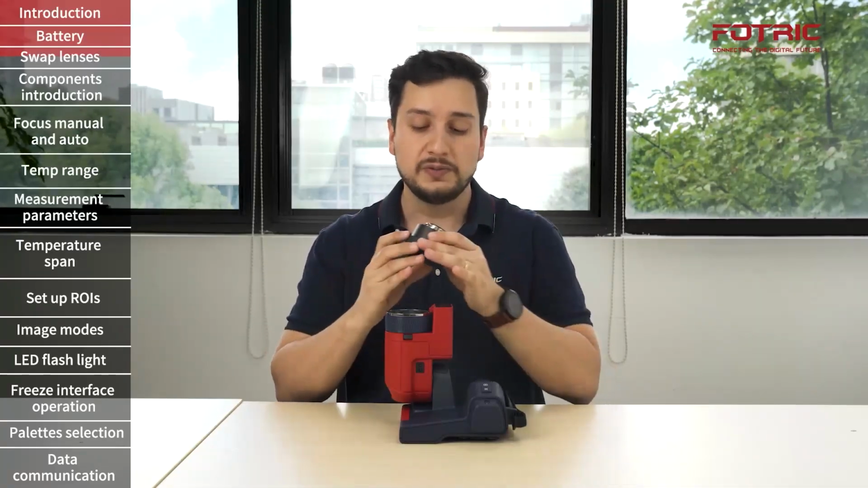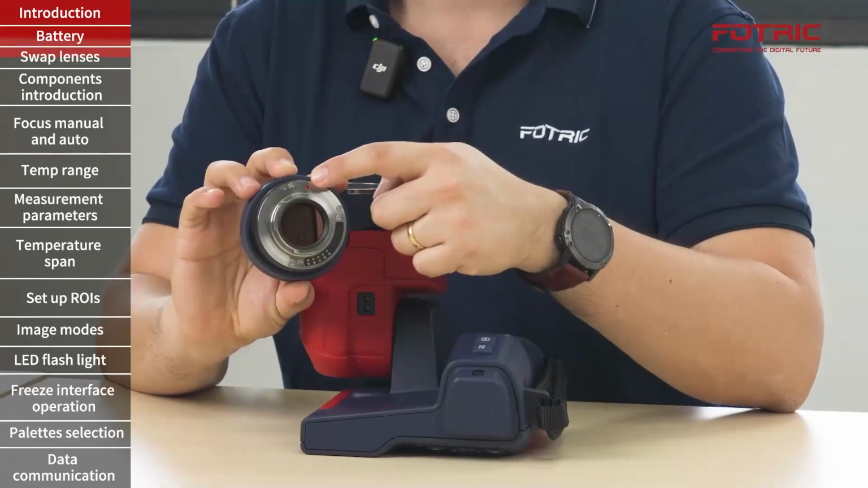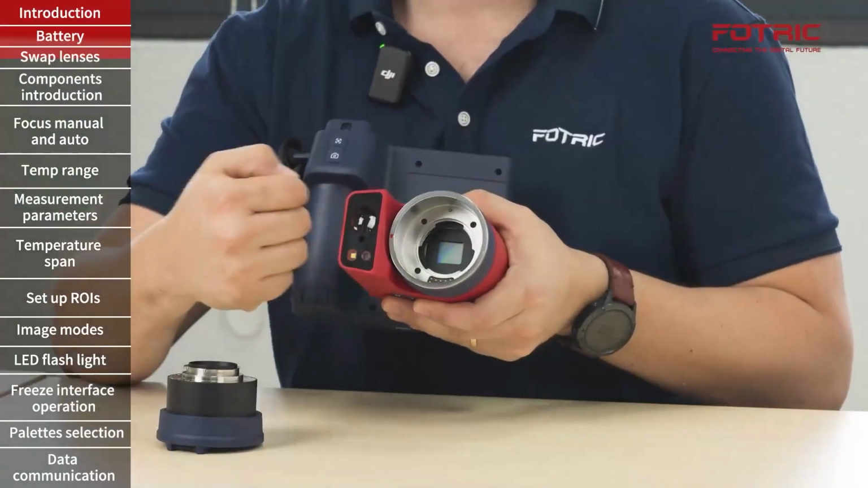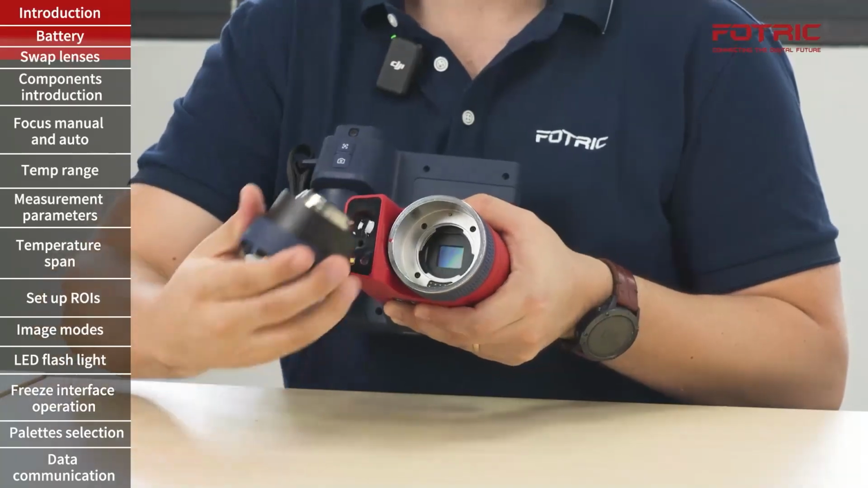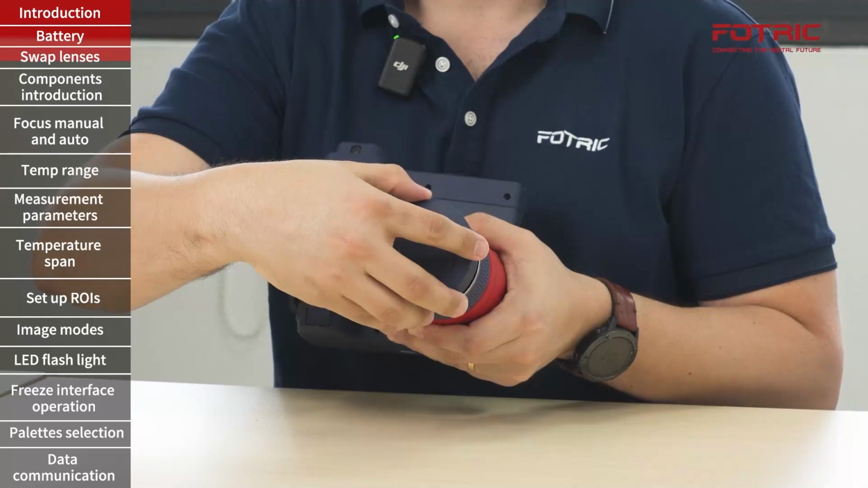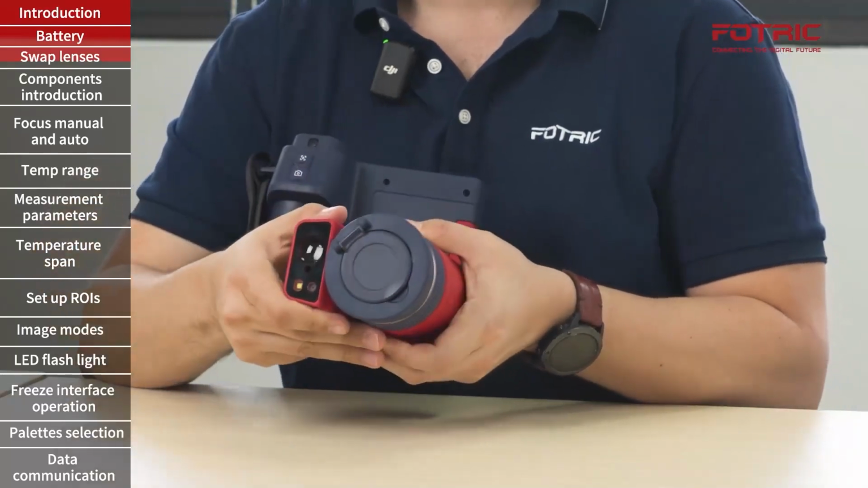Once I have done this, I can cover this part of the lens to ensure that it's protected and bring the new one. When I bring the new one, I will identify this red dot on the inside part of the lens. You will also see that in the camera there is a red dot in this area. I'm going to align those two red dots until I find the place where the lens falls inside without forcing it, right there.